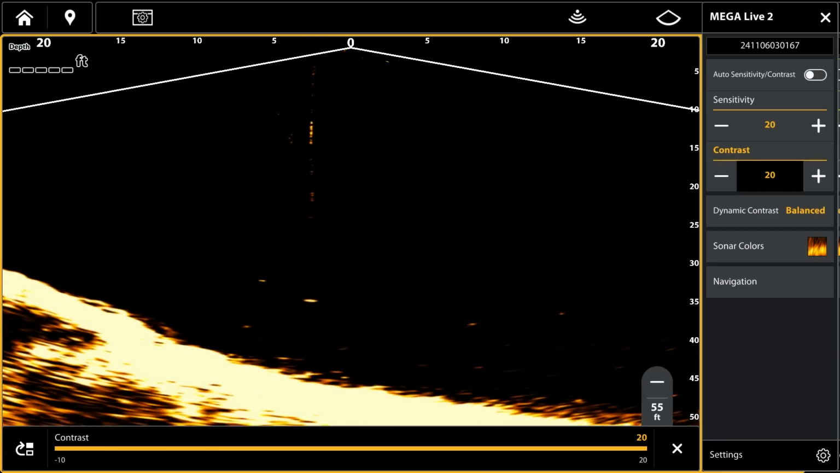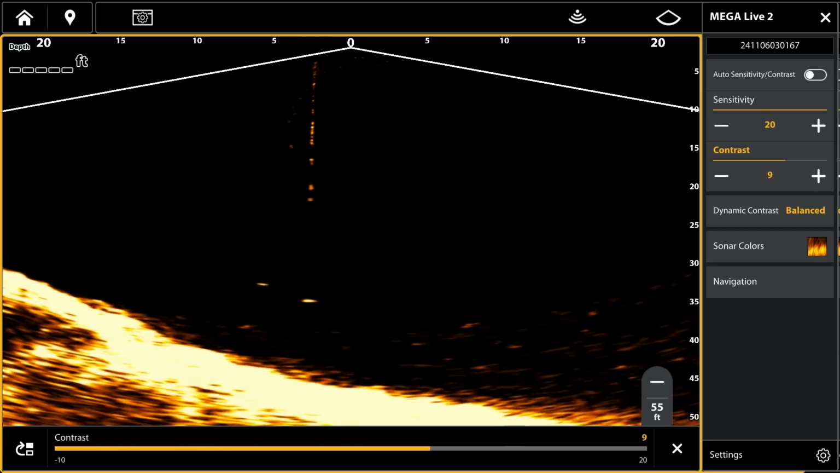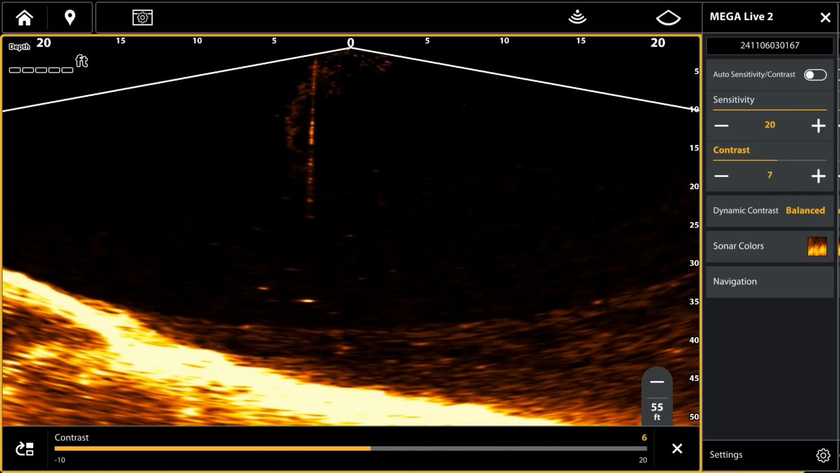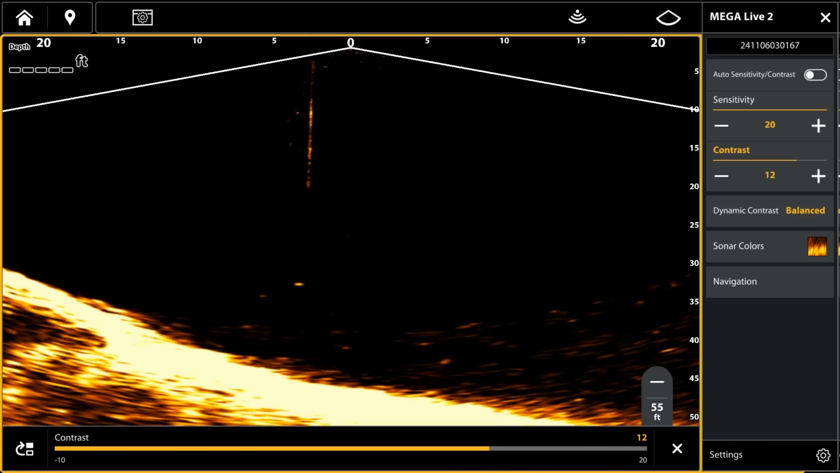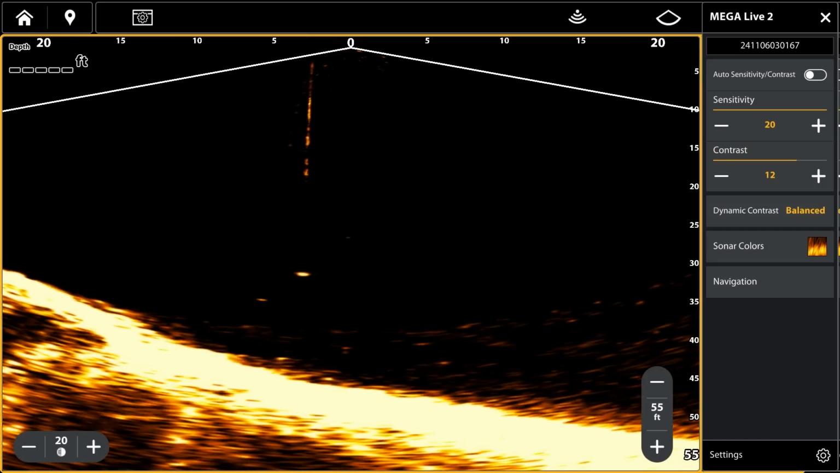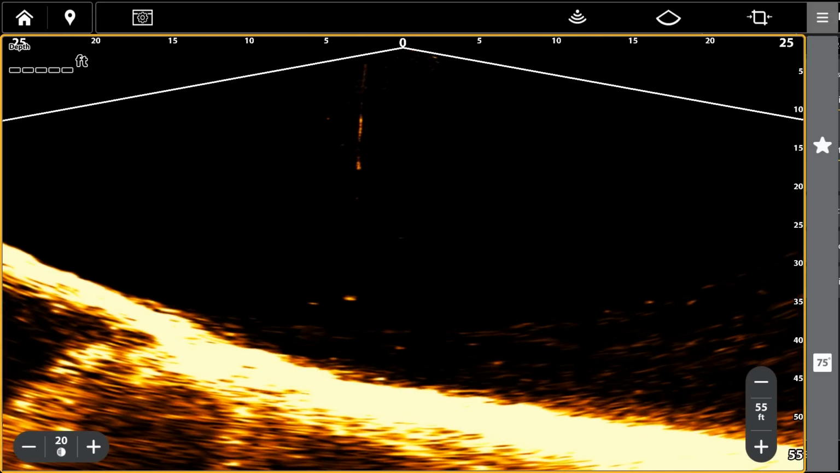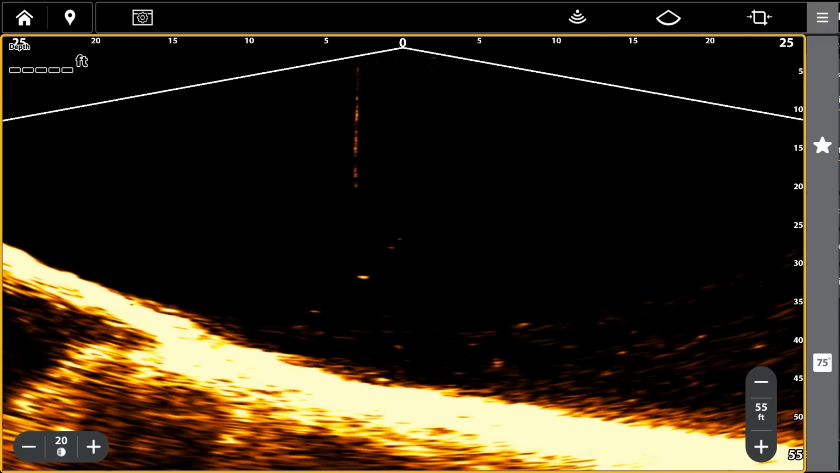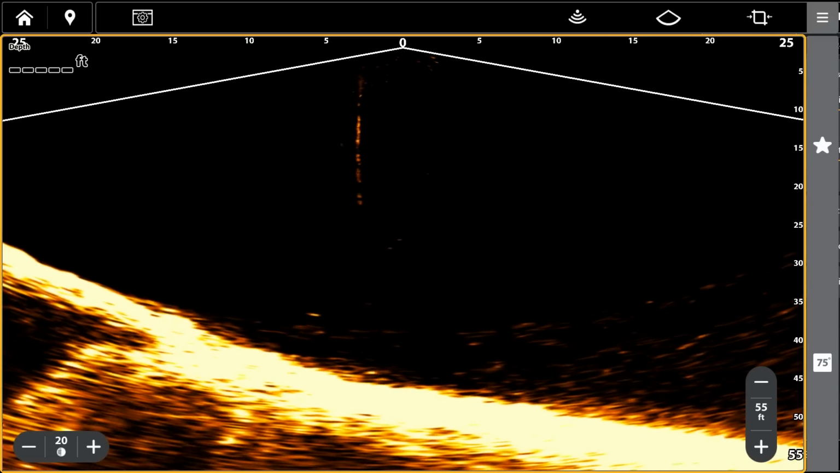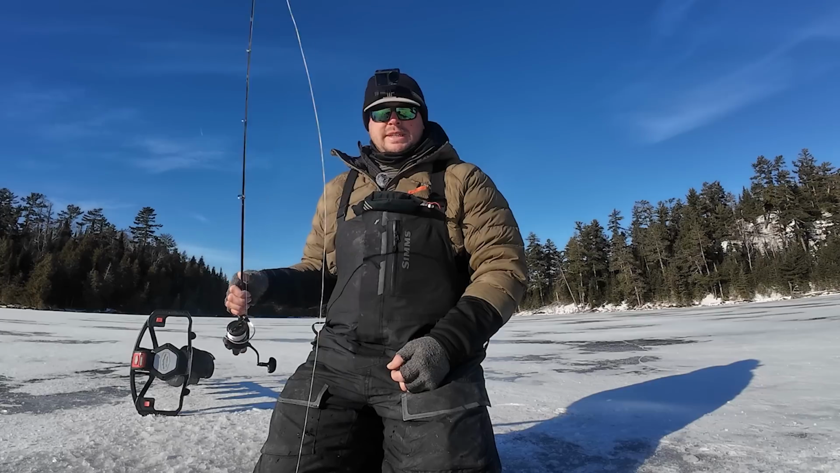You get a really nice clean picture. But if you want a little bit more of that information that's down there, I think I just had it on 12, I want to say. There was still a little bit of return or feedback off the screen, but it definitely wasn't overpowering and messing with your eye at all. Like I say, this is all personal preference and what looks best to you.